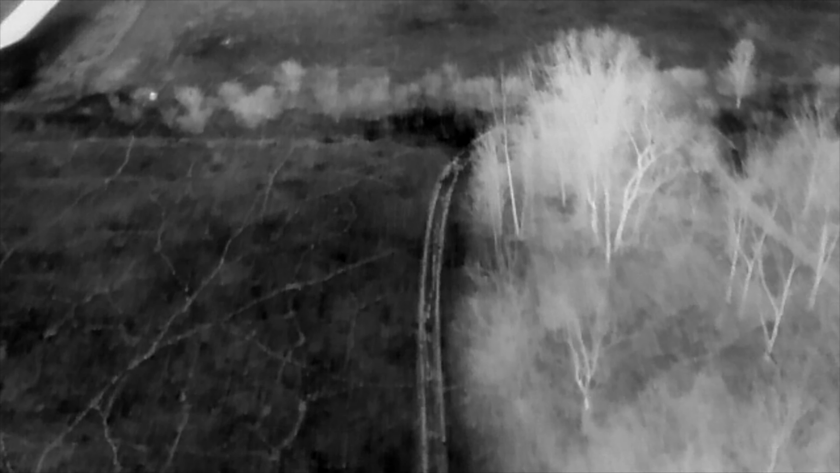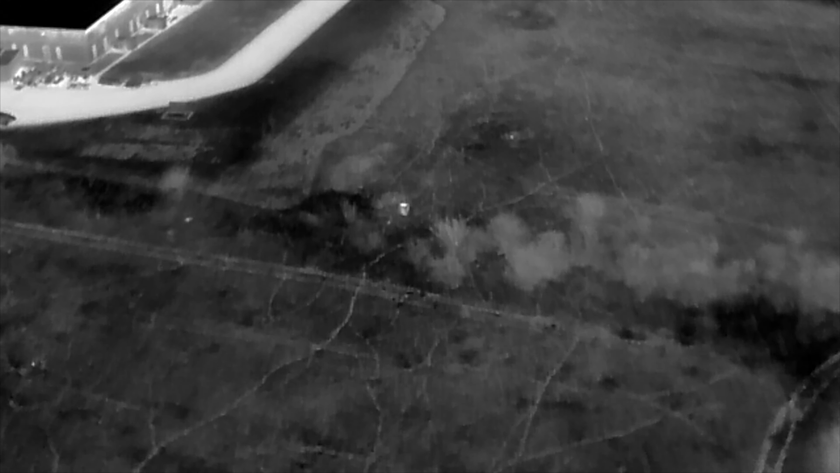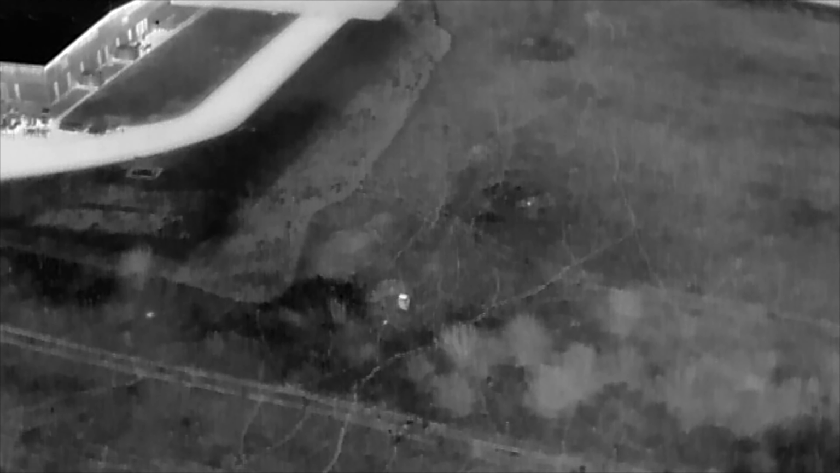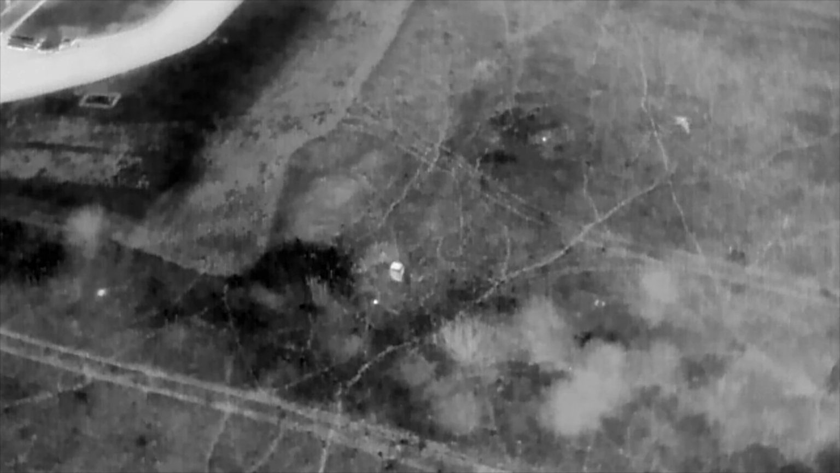That bright object on the left, and I'm in white hot mode, is an actual drain, whether it's a field tile or a storm drain, because I'm very close to a city. In fact, I'm within a half mile from I-75. But you'll see some less hot items here that are not rigid in structure. They don't look man-made. There's a lot of bunnies, groundhogs in this area. I'm assuming these smaller white items would be bunnies or groundhogs. A bird flies through, which is pretty cool.